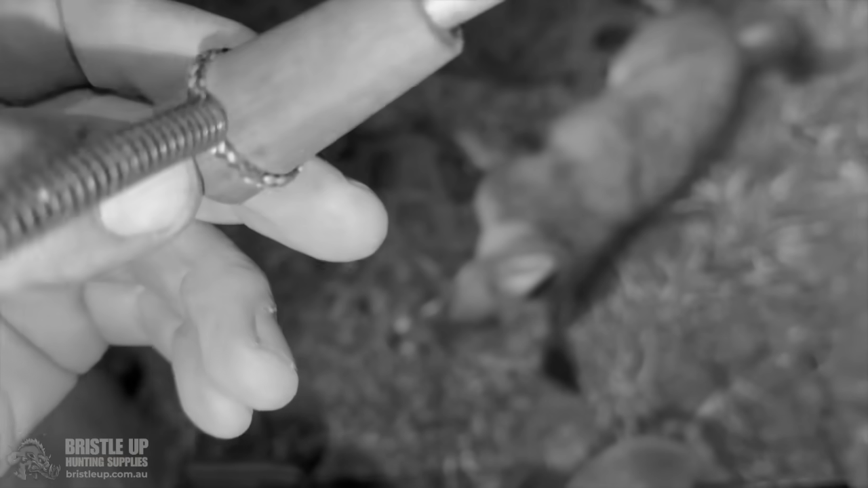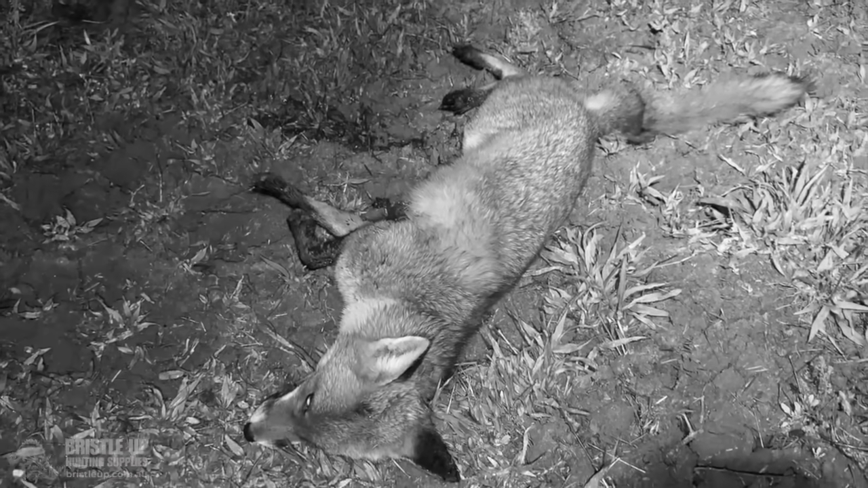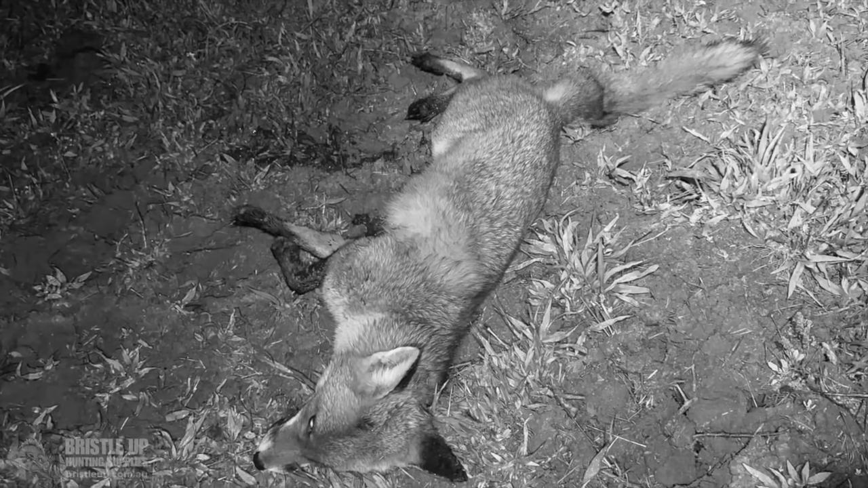This is a Predator Coal from Craig from Go Thermal, and it works a treat. A few blows on that, and this thing, fox come tearing in. It was a fair way out that way, and he was here, stopped here having a look in no time at all.